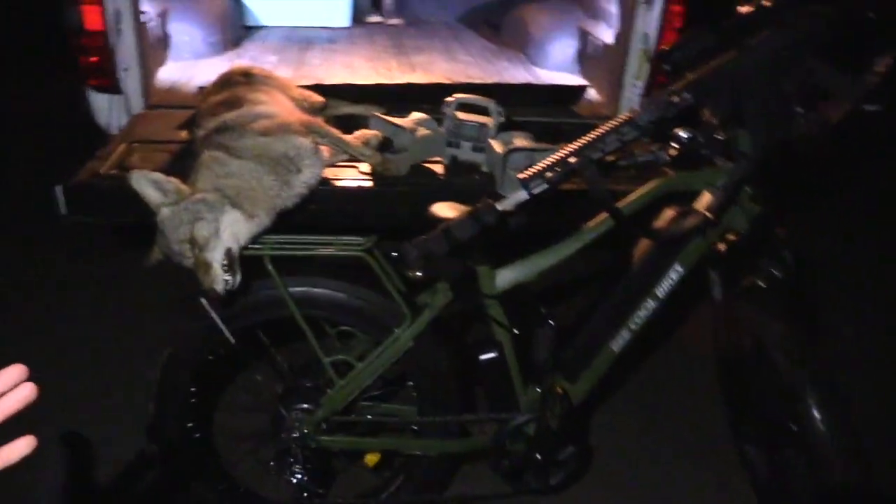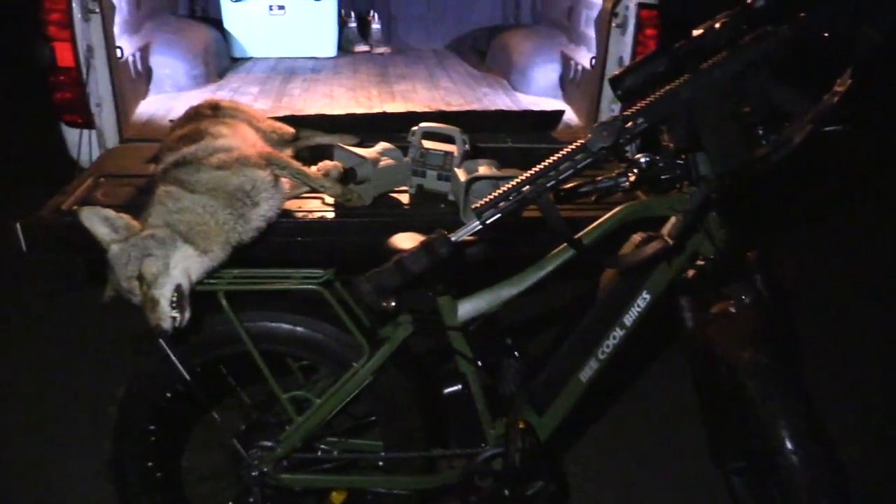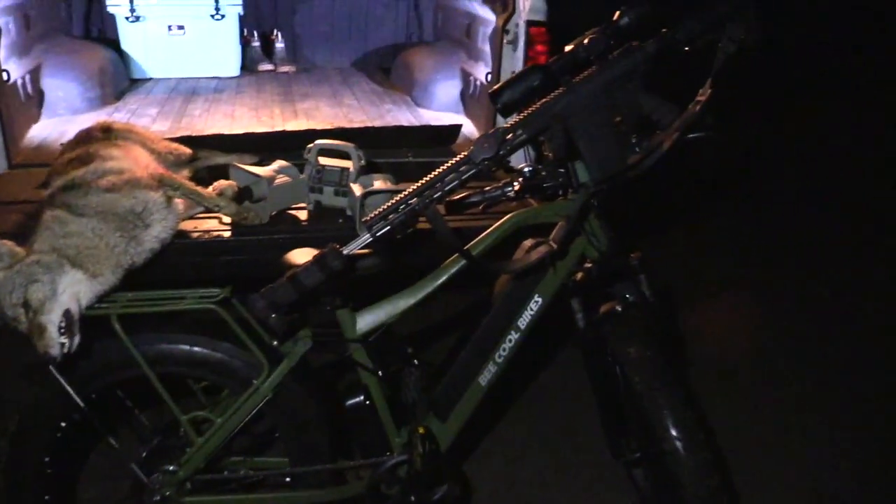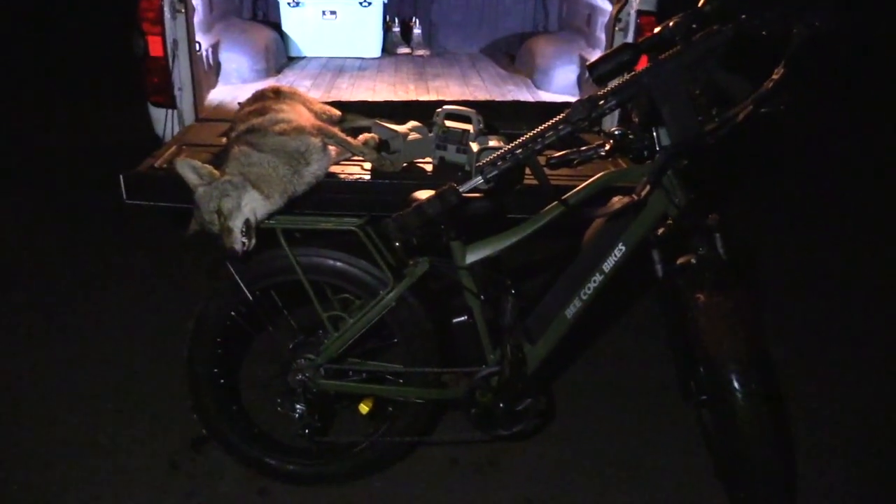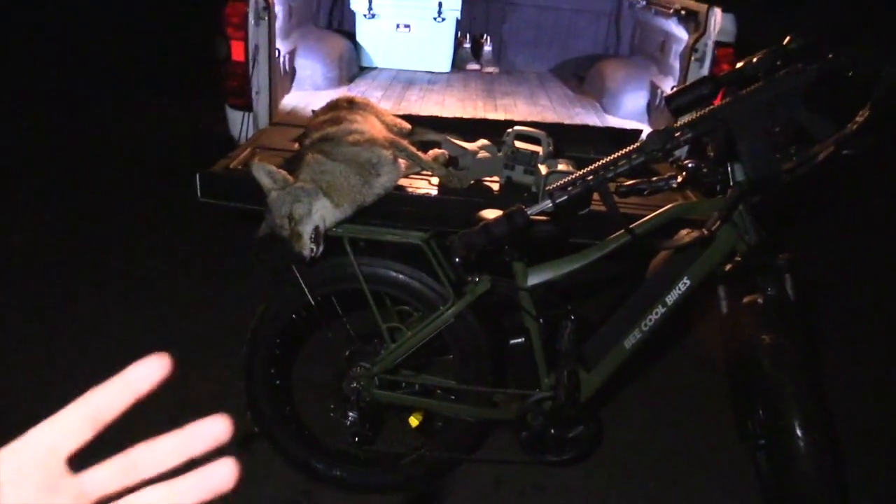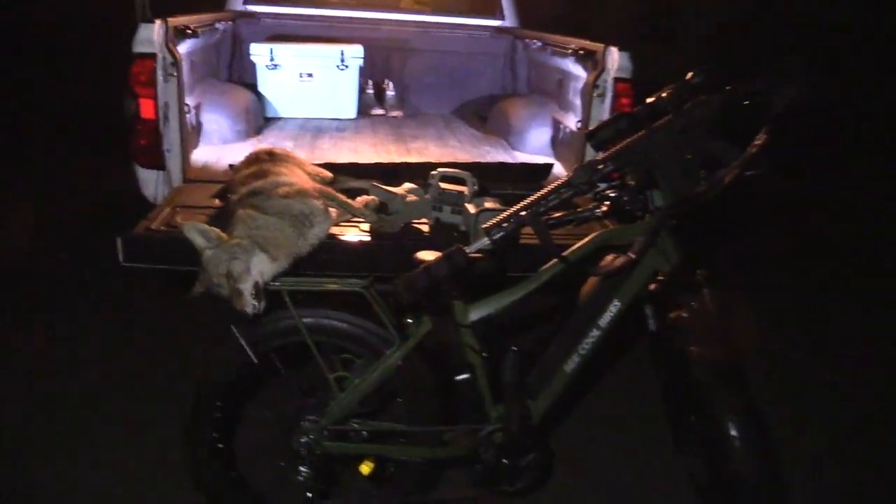So what a cool little way to come out here and test out some new products. Hopefully that iRay thermal stuff turns out pretty good. It looks good on the phone. I have no idea what it'll actually look like when you get it on a computer screen. Sometimes these thermal scopes can look a little odd and a little different, but definitely a cool little night of hunting, going out and testing some new toys.